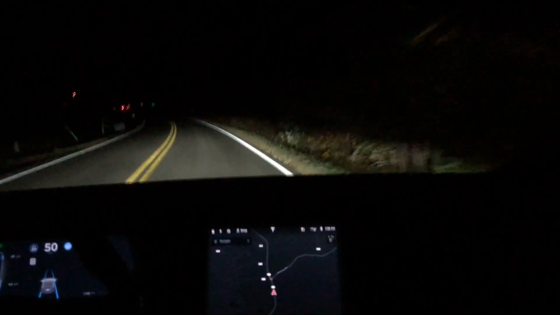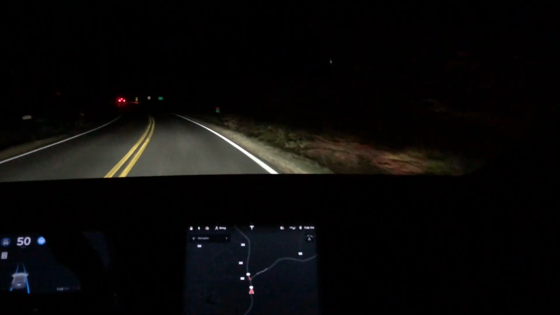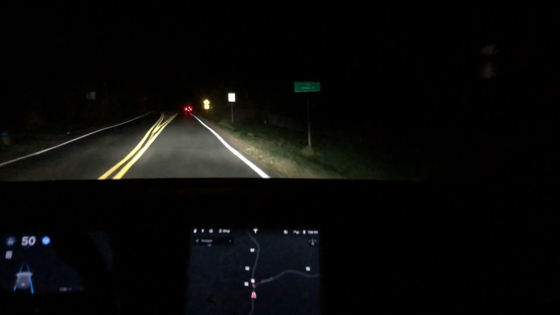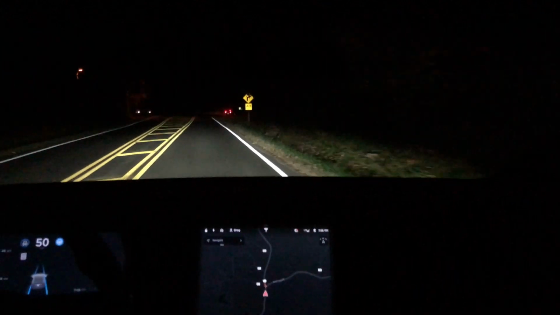One other item I'll talk about is the auto high beams. I actually have it on for the entire trip, and you'll see it flashing up and down on its own. Here it does it even though there's a car in front of me, then flicks it back down.